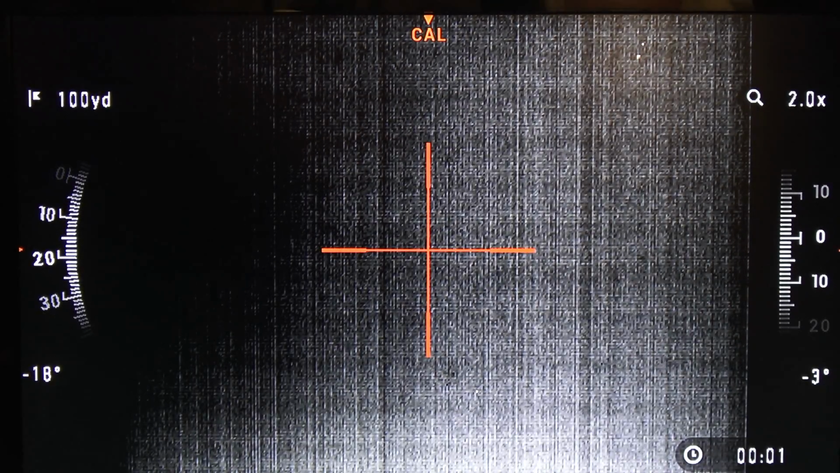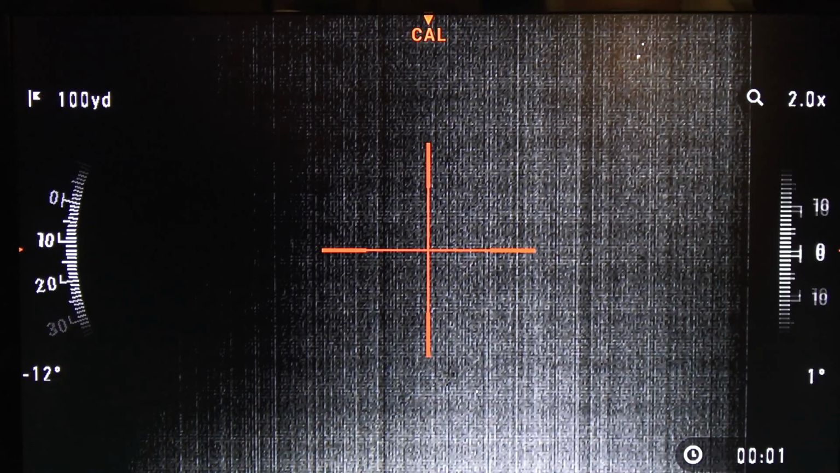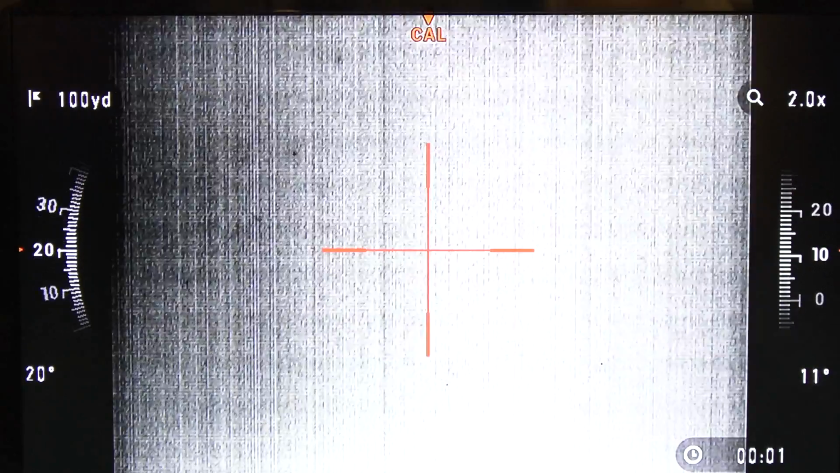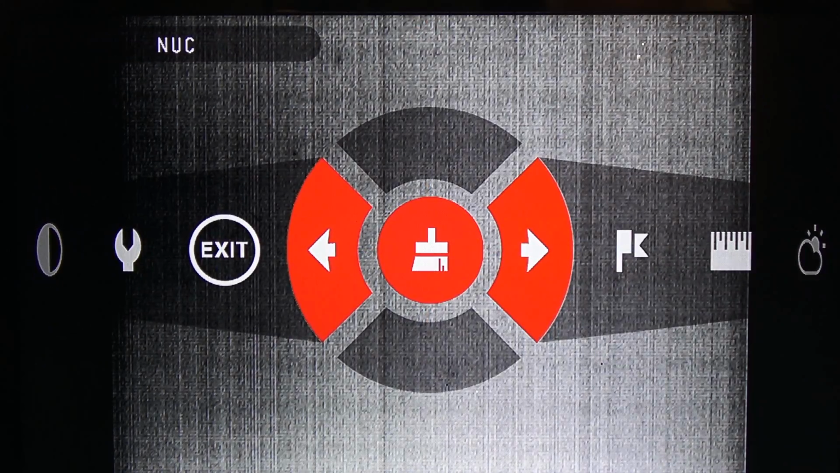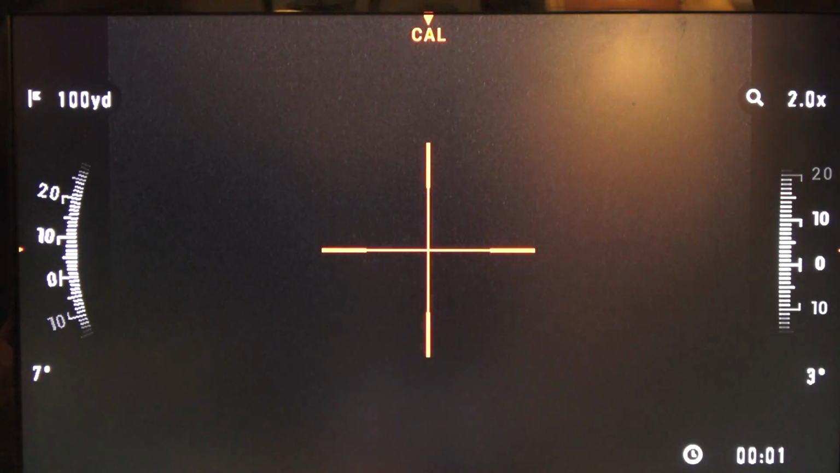To obtain a thermal image, you must use the NUC feature. To NUC your Thor, cover the lens with the cap or place your hand over the lens and select the paintbrush icon in the menu, figure 2. Alright, so go to menu, paintbrush. This will calibrate your unit. If your image appears to degrade, refresh the calibration by following the NUC procedure.